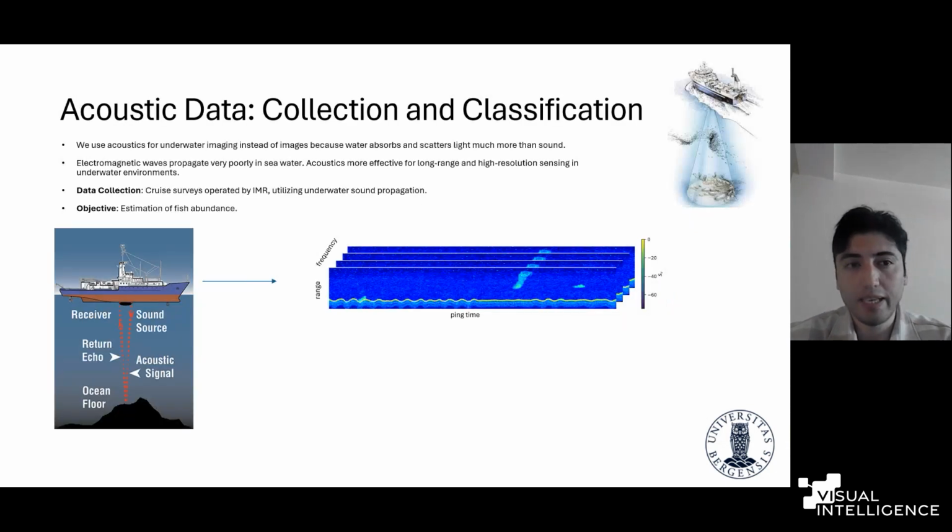So, the acoustic data. It is important to note that we use acoustics for underwater imaging instead of images, because water absorbs and scatters light much more than sound signals. Sound waves propagate well, while electromagnetic waves propagate very poorly in seawater, and acoustics are more effective for long range and high resolution sensing in underwater environments.